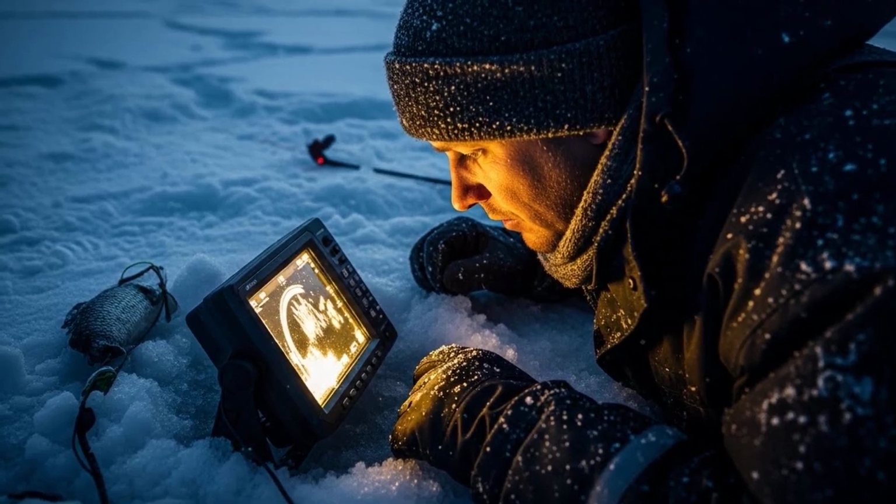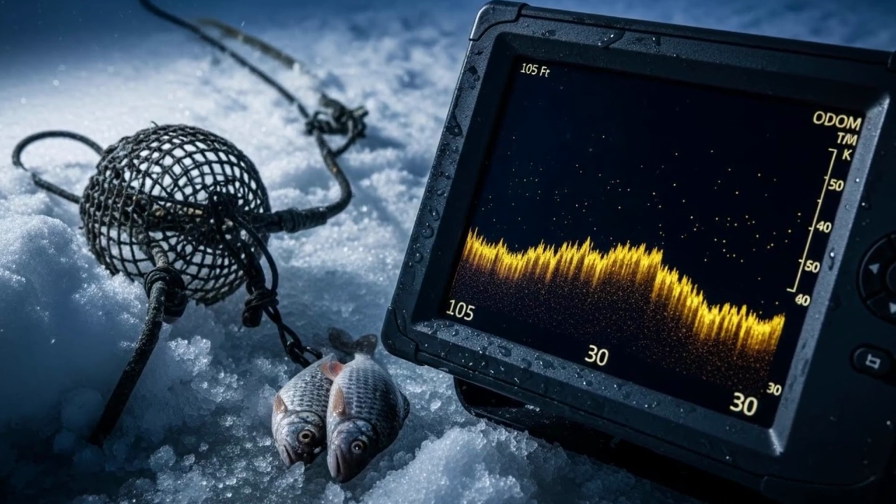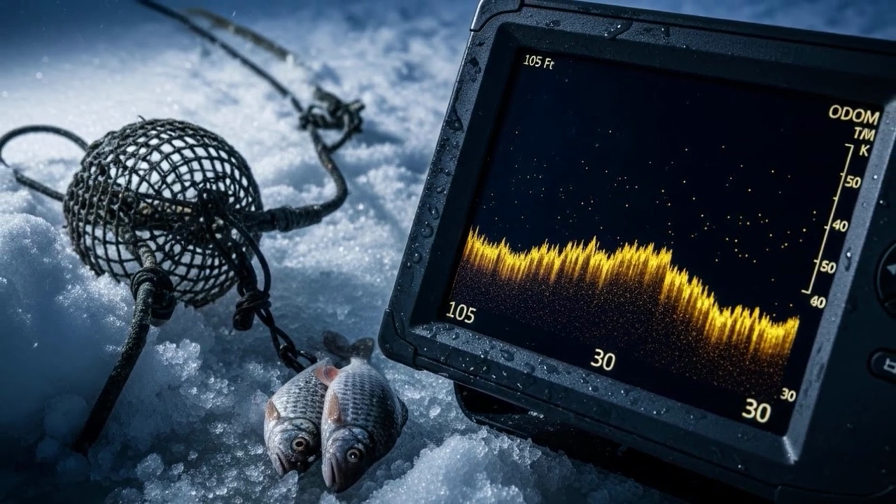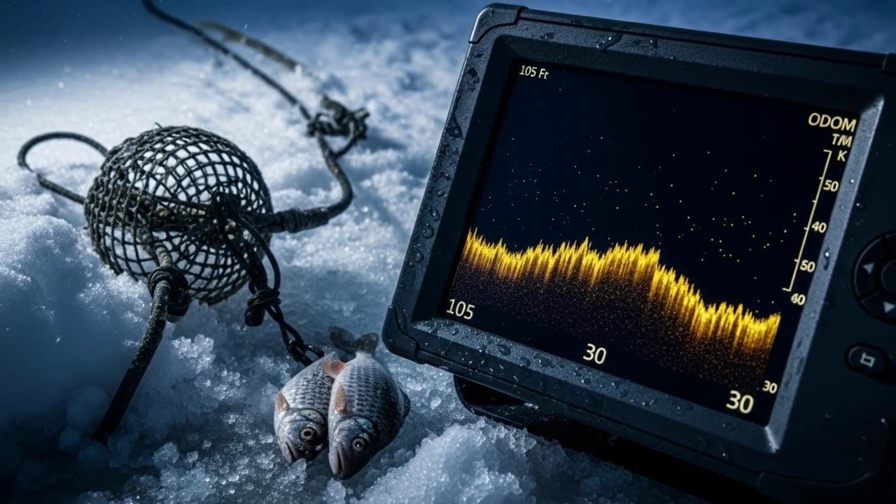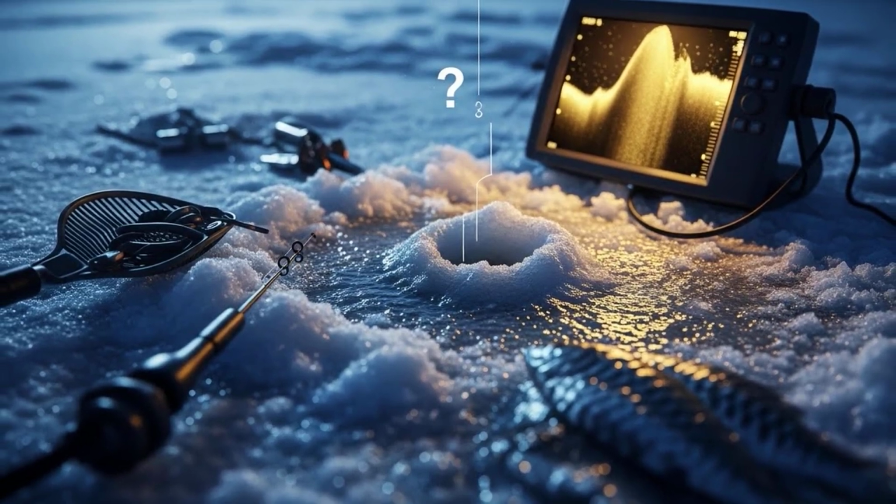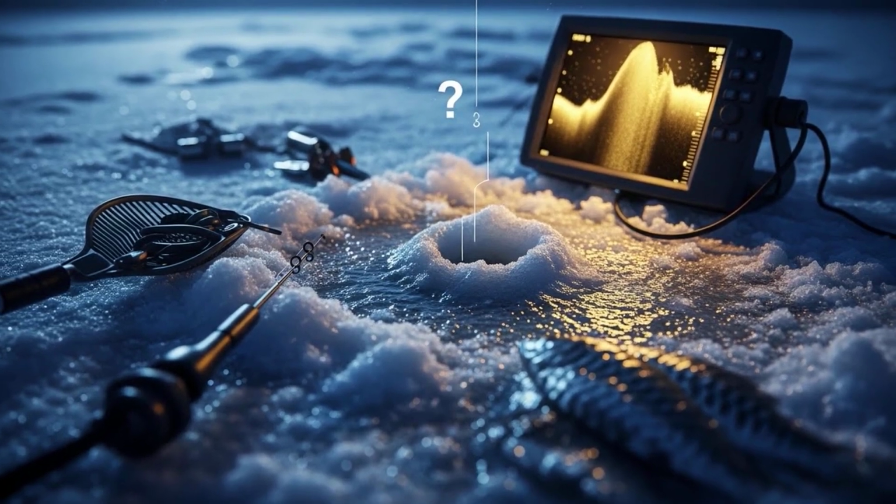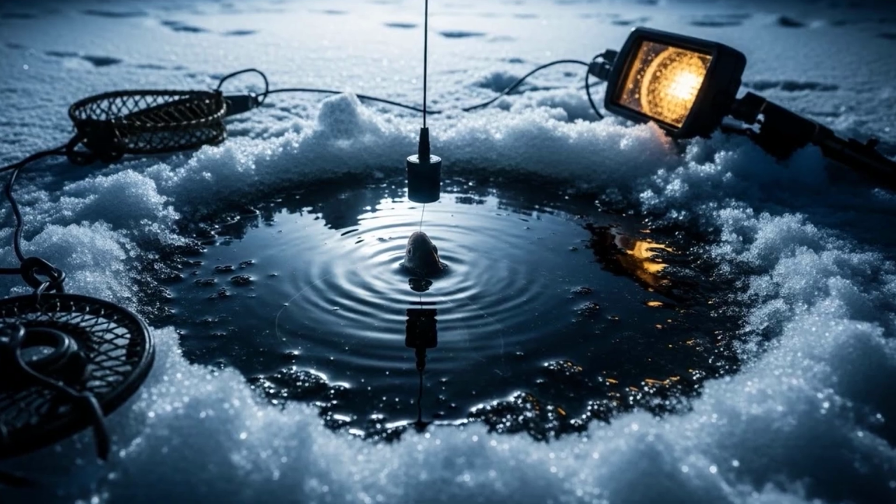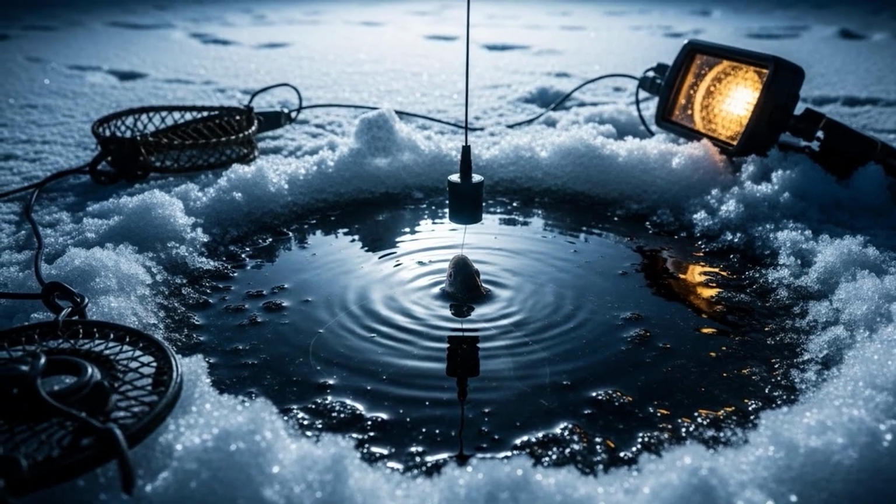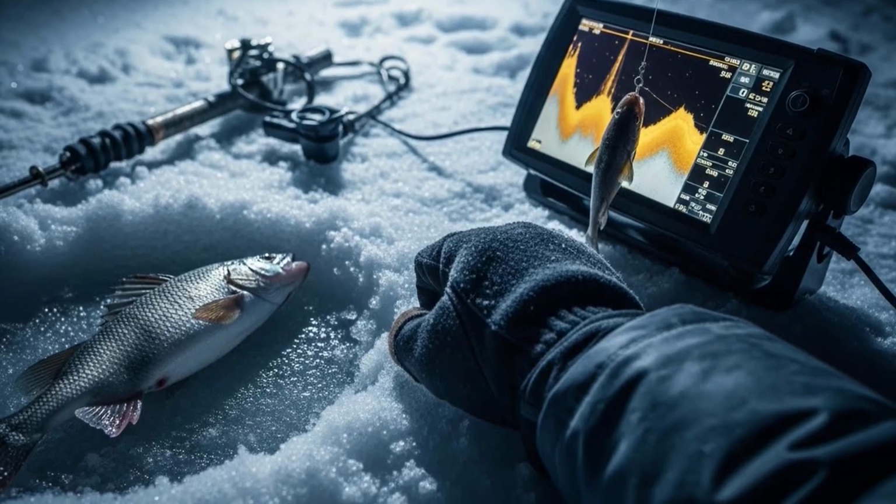You turn on your fish finder, your flasher, or your sonar, and you see it. You see these faint and sometimes not so faint lines suspended 10, maybe 15 feet below the ice in 30 feet of water. What's the first thing you think? Ah, it must be interference. Or, those are just tiny bait fish, not the big roach I'm after. Or the most common one, that can't be roach. Roach are on the bottom. So you completely ignore them.